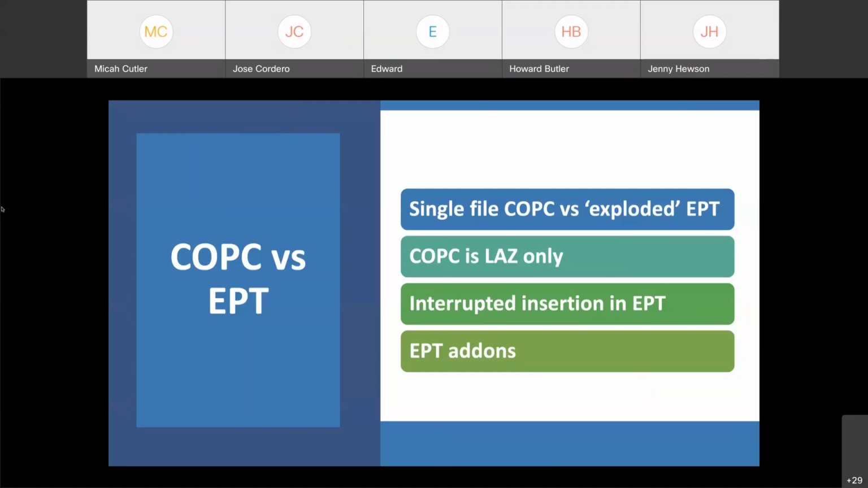EPT also supports this thing called add-ons. Say you have a large collection of data like Iowa and it has classifications on it, and then you wrote some software to do your own classification scheme. EPT allows you to store that as a sidecar incrementally as you go and access that data discretely. So as you're building up classification or different derived products from a really large point cloud, EPT allows you to store, access, and manage those data as you go.